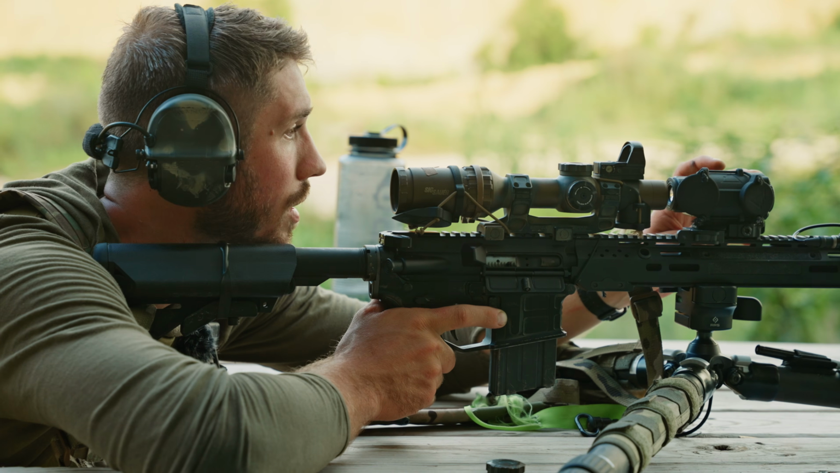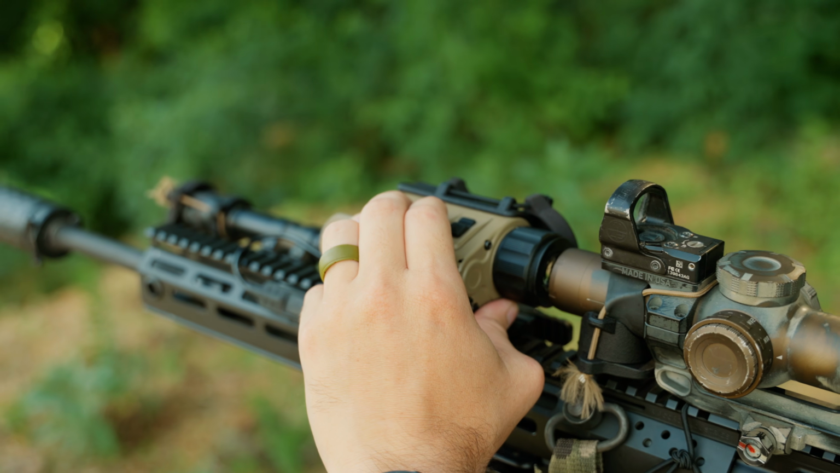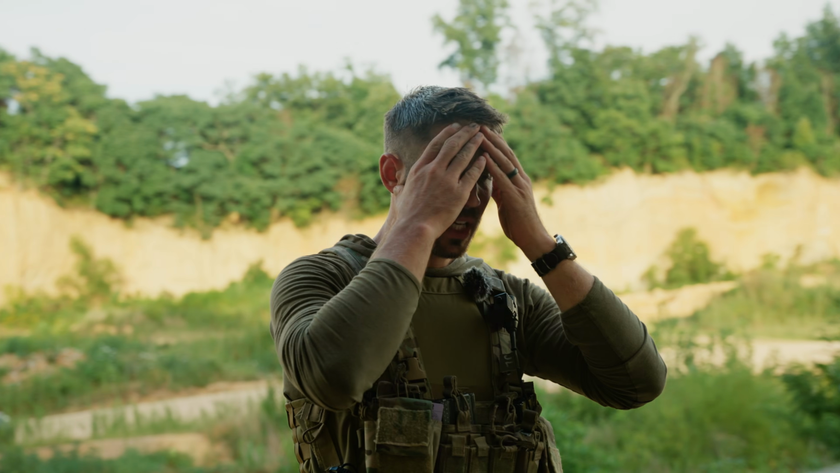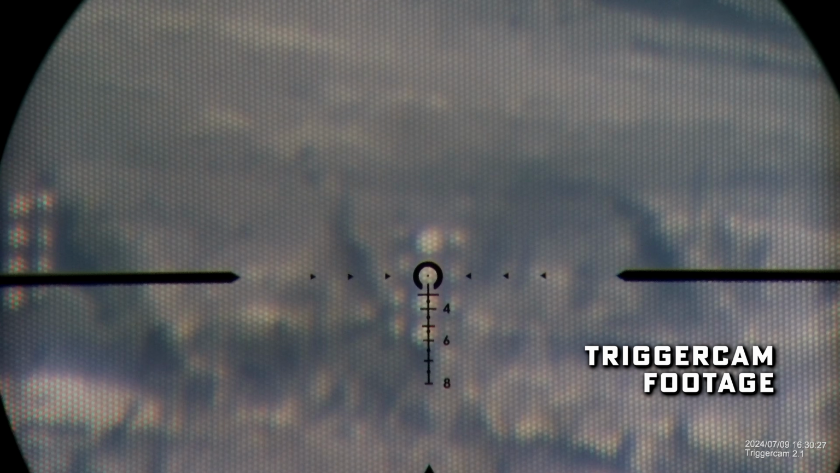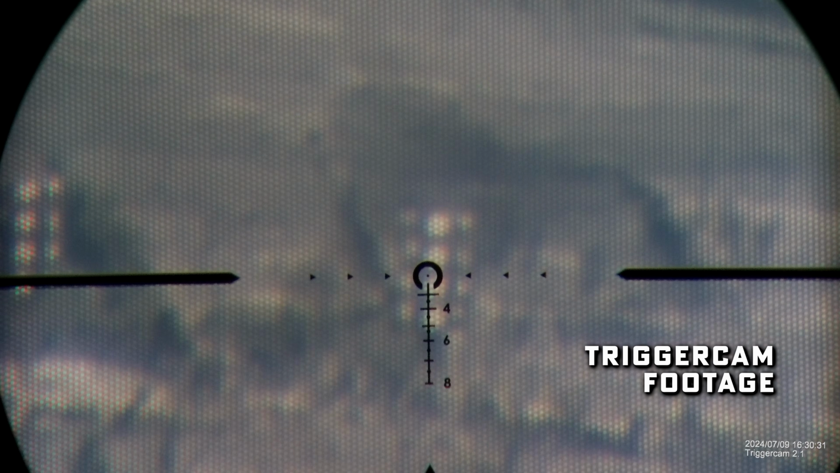When we zeroed the reticle on the thermal unit at 200 meters, we were hitting 10-inch steel at 200 meters consistently. Then we transitioned to a 100-meter target, and we were off by 10 feet wide right, 4 feet high. It made no sense because the unit wasn't collimated. Collimating is the act of bringing things parallel. So once we accessed the hidden menu to collimate the unit, we were good to go.